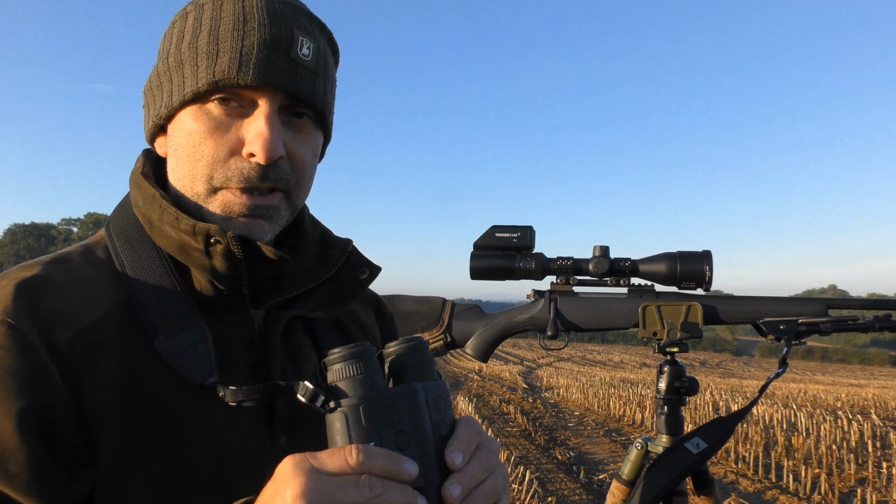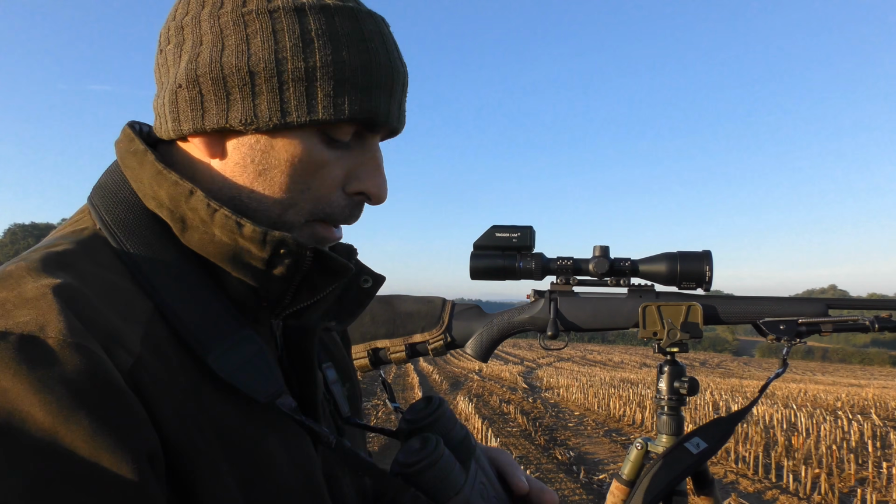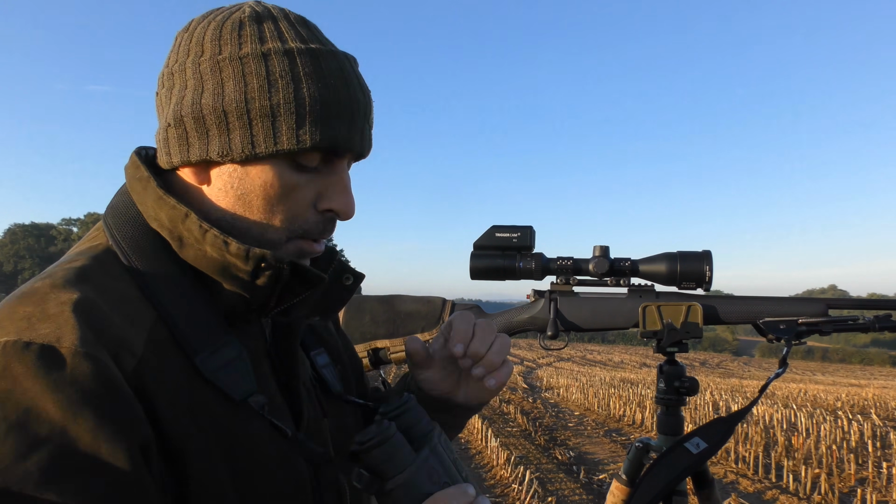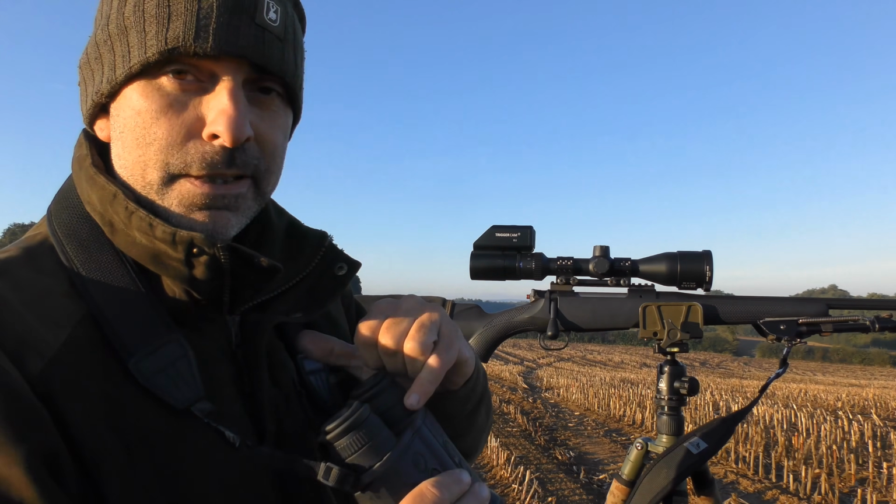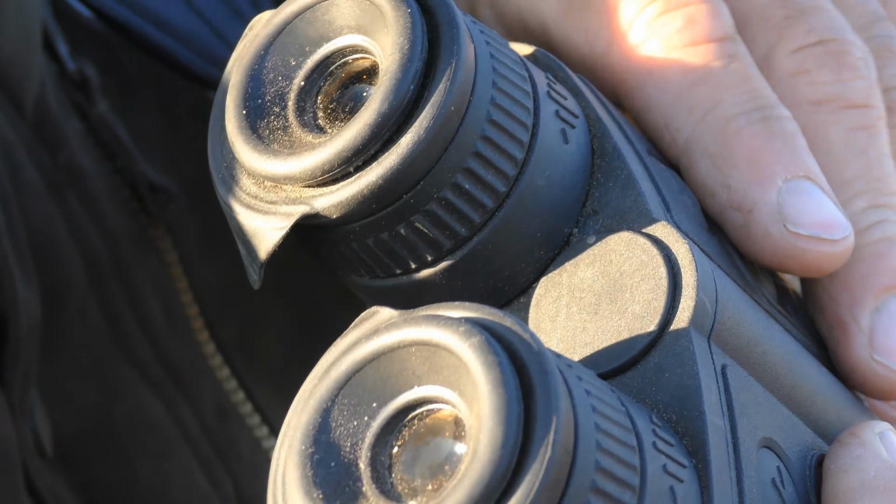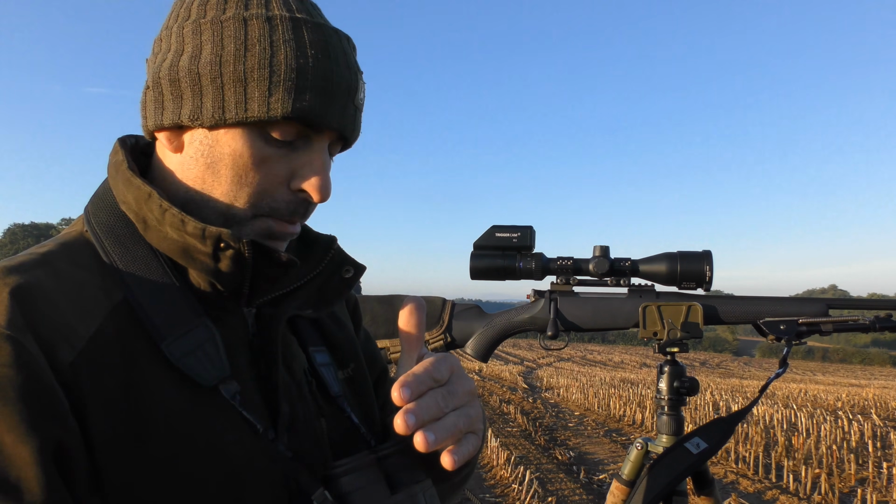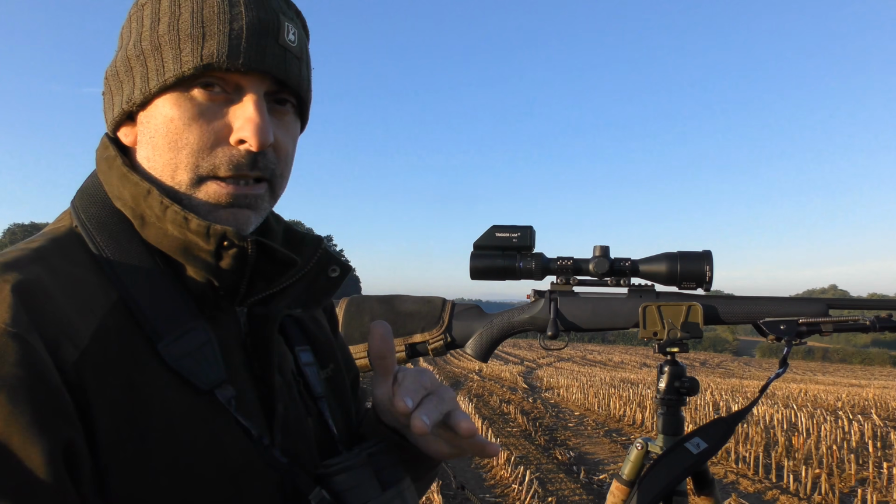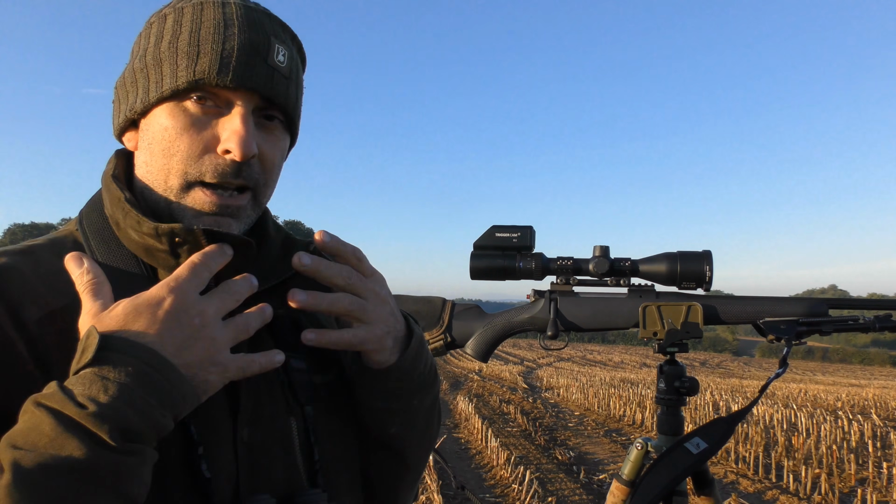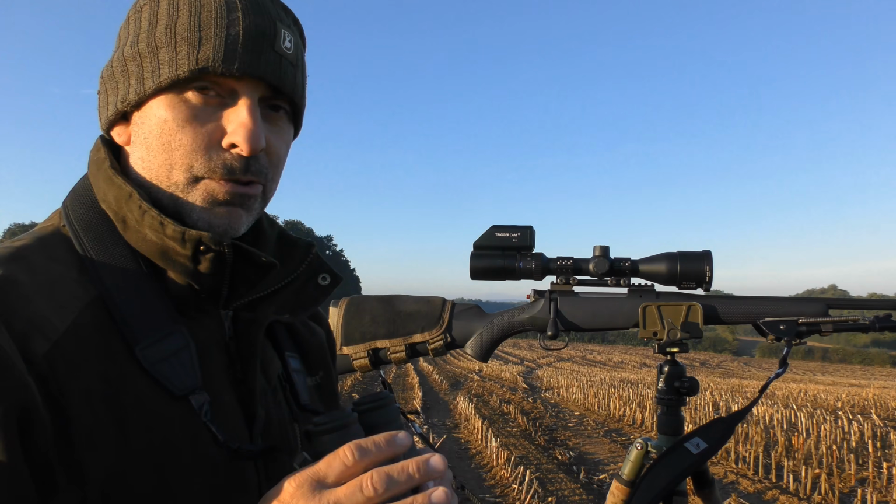So yeah, these are very similar to the Pulsar Accolades that came out before. There's a couple of nice little features which I like that they've added to these. One is there's a tiny little sensor just by the eyepiece, which, when you bring this up to your face, instantly brings the unit on. And when you take them down from your face, within probably two or three seconds, it cuts out, so you don't get that light shining up across your chest and face. It also saves a little bit of battery.